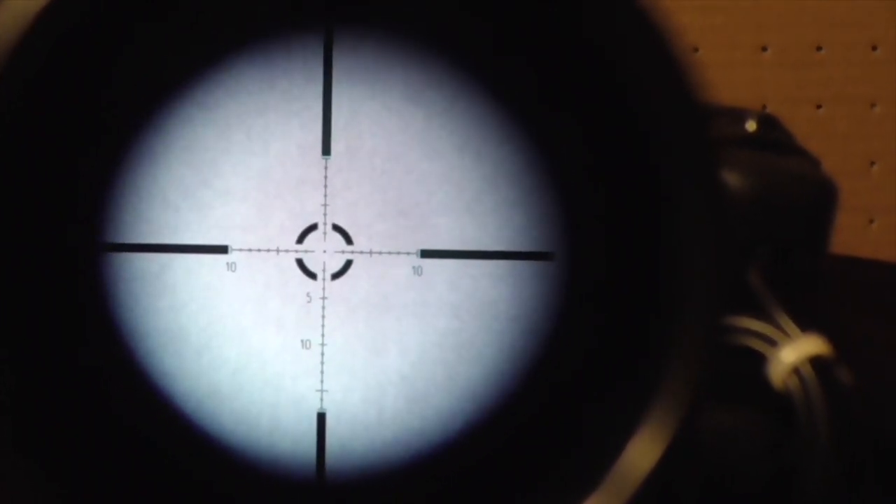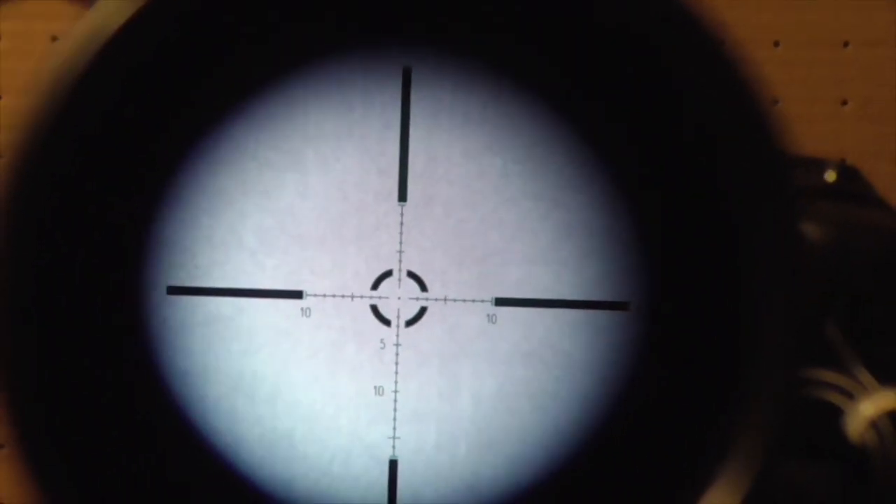As you progress through the zoom, you'll start to lose the outer picture of the Hogster. It increases the size of the reticle, and right there is about 4.5 times zoom. But in terms of functionality, what we're dealing with is a far away view at 1x.